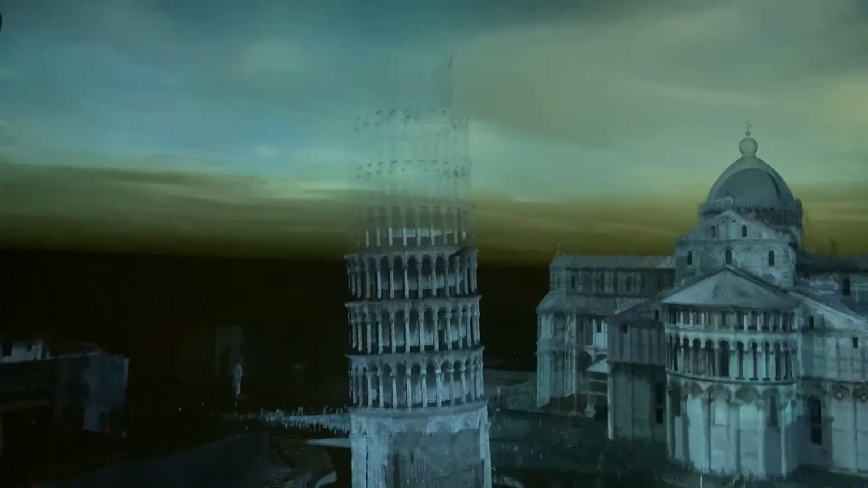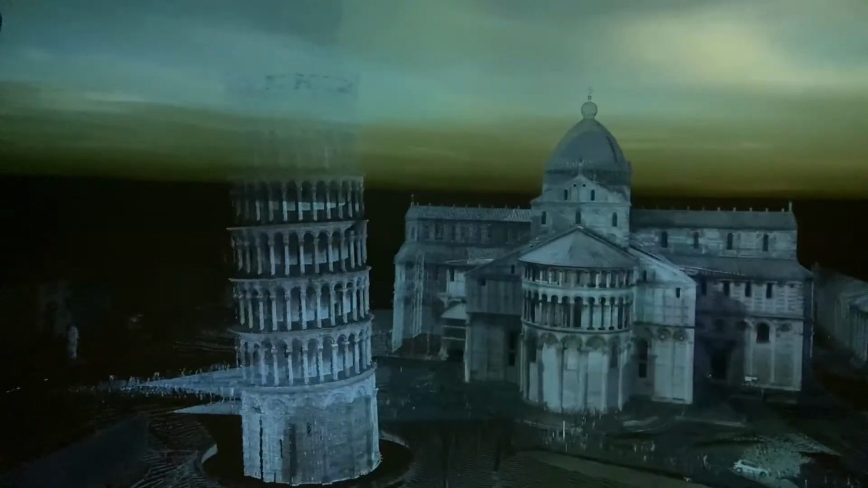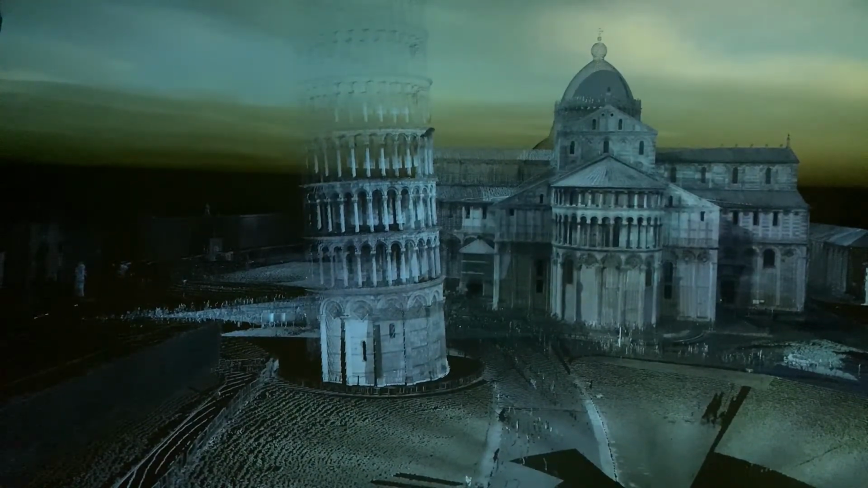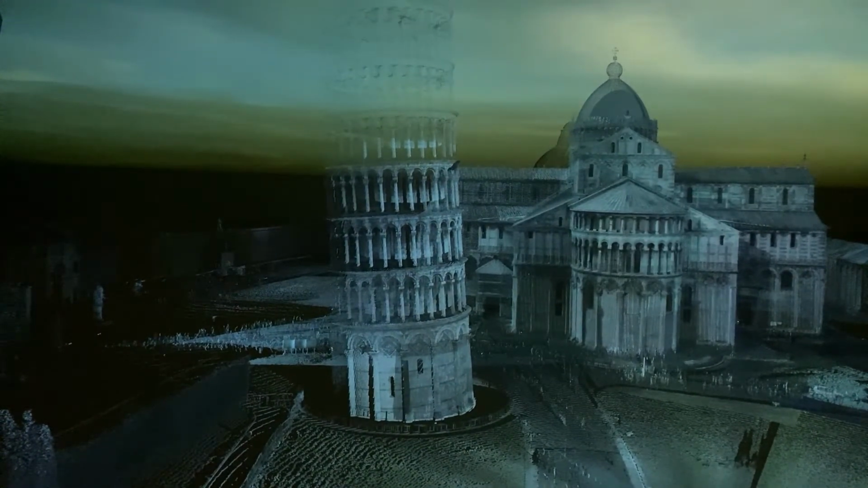There have been countless tries to secure the tower, to make it stable again. Even during the Middle Ages, when it was constructed, they originally wanted to build it up to 100 meters in height. Now we have about 55 meters, and it's still leaning dangerously close to falling down.